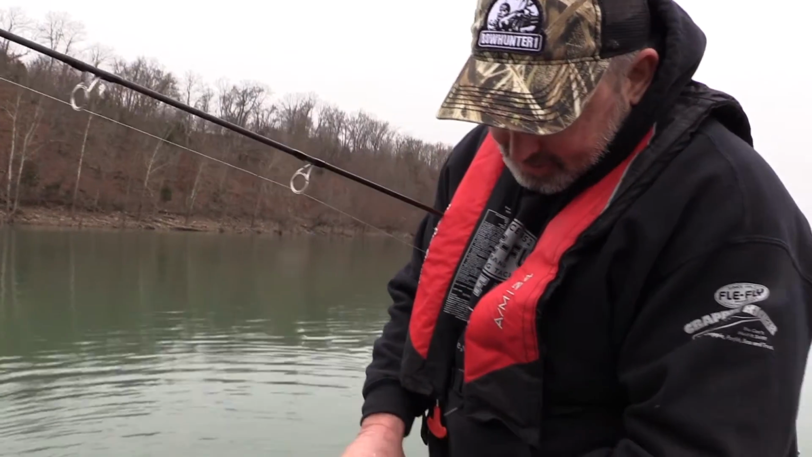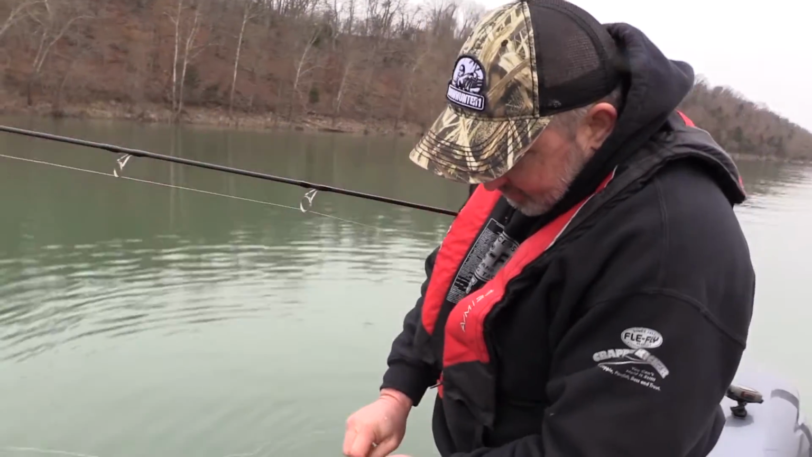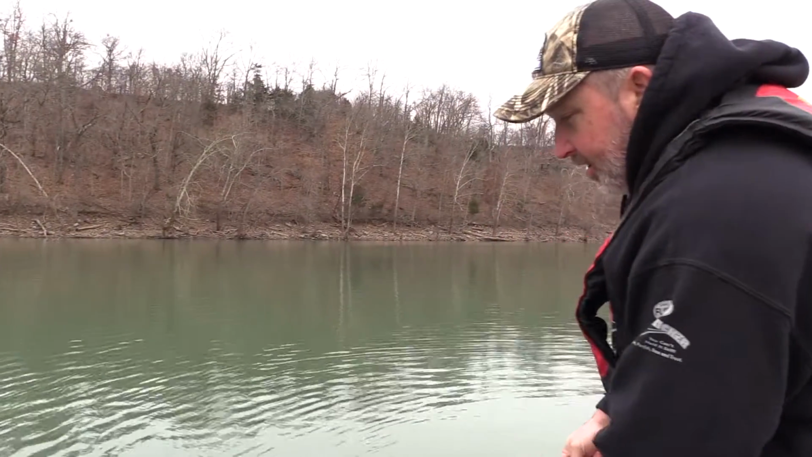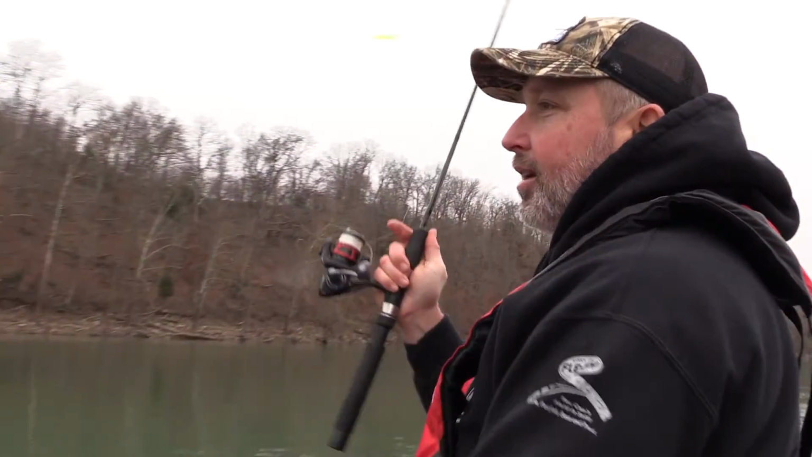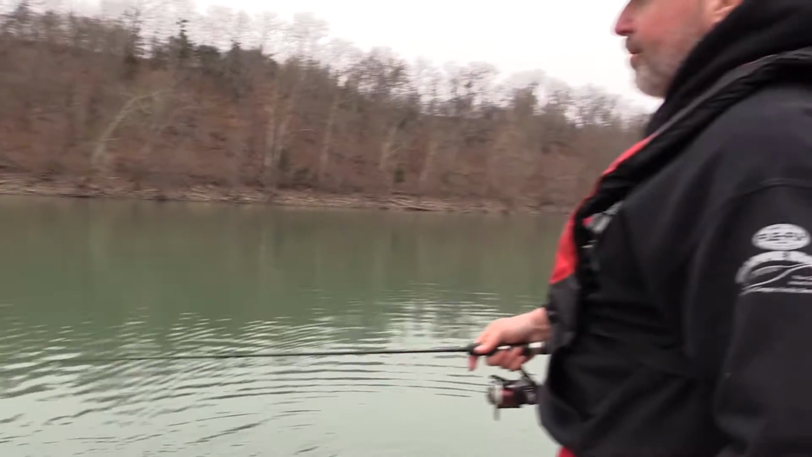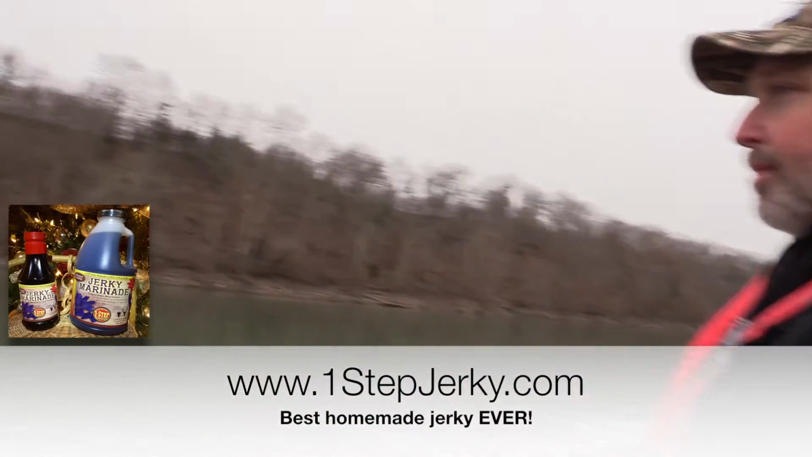Man, this fishing is fun. I've got a birthday party to go to tonight, or I would be cleaning some of those and putting them in that jerky marinade and making me some blackened ones.